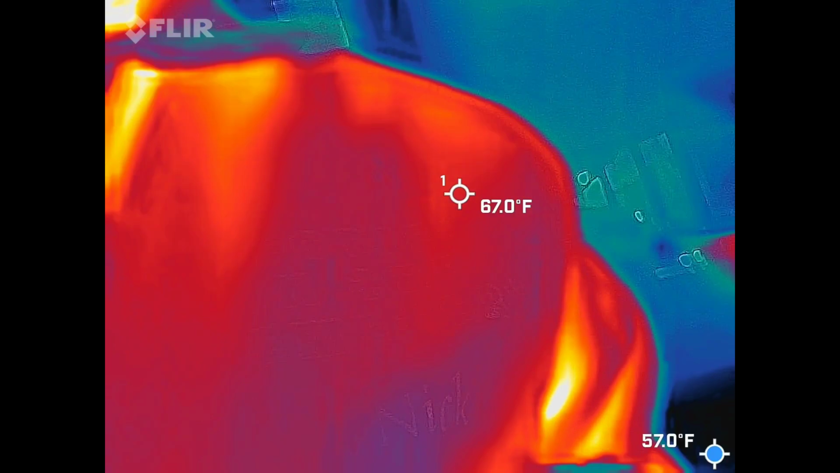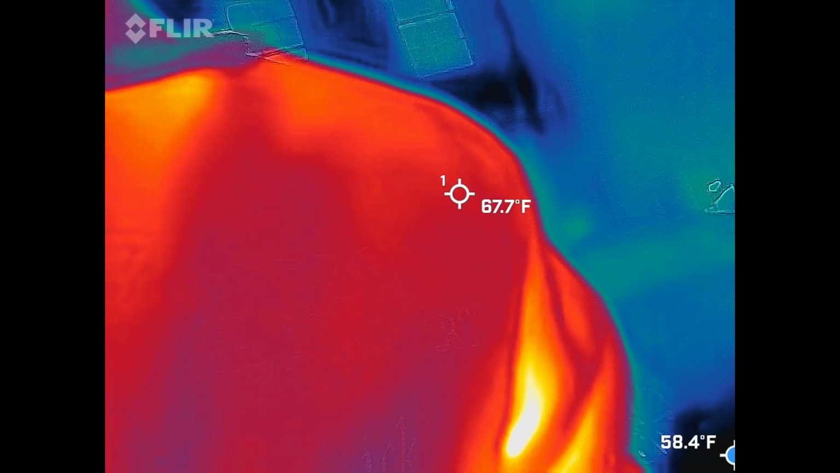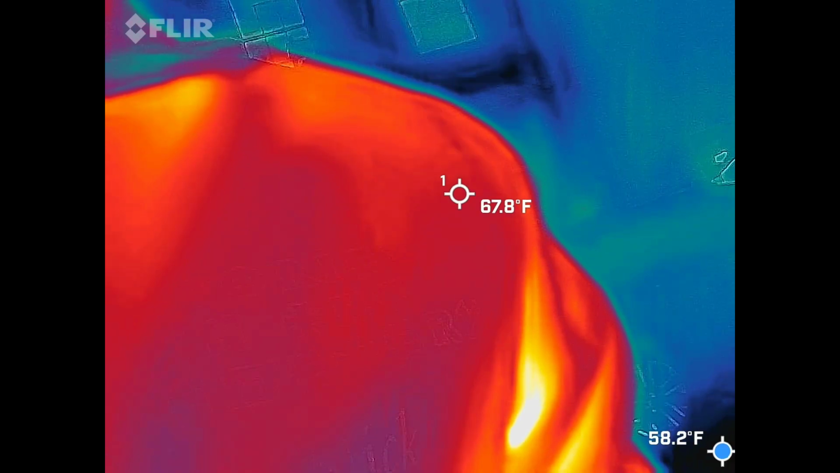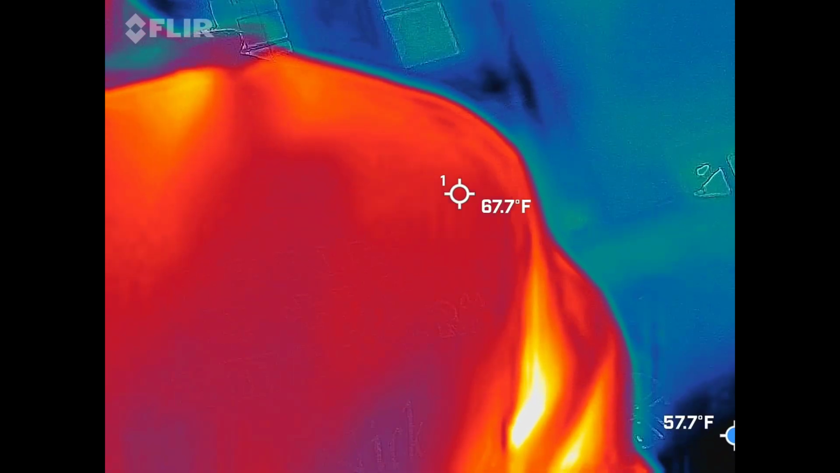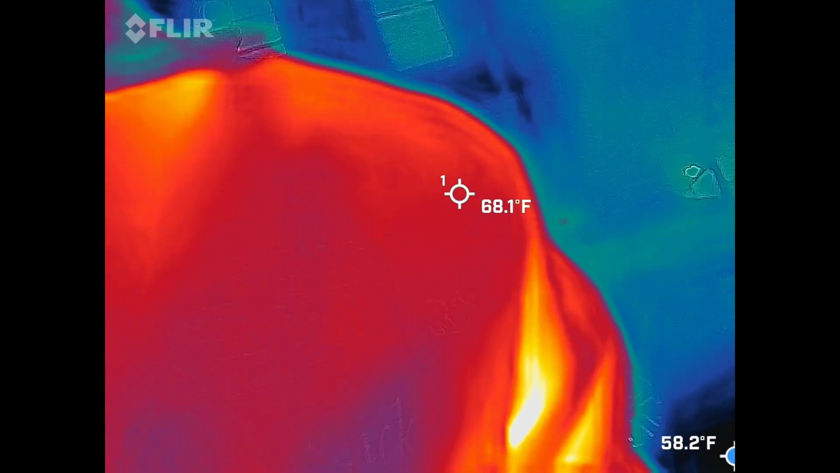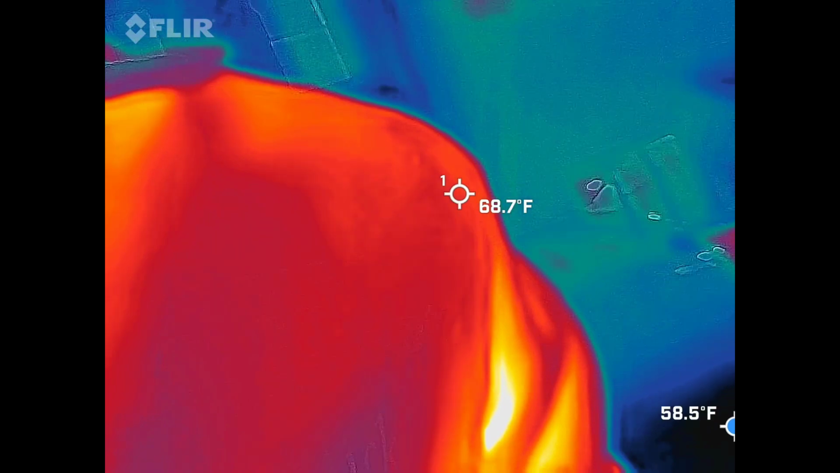So why are we using this? Temperature changes. How so? Well, ghosts use up energy from what I understand. So what temperature are we looking for? Hot or cold? Cold. So we're looking for cold spots. That old adage that ghosts create cold spots is a legitimate thing.